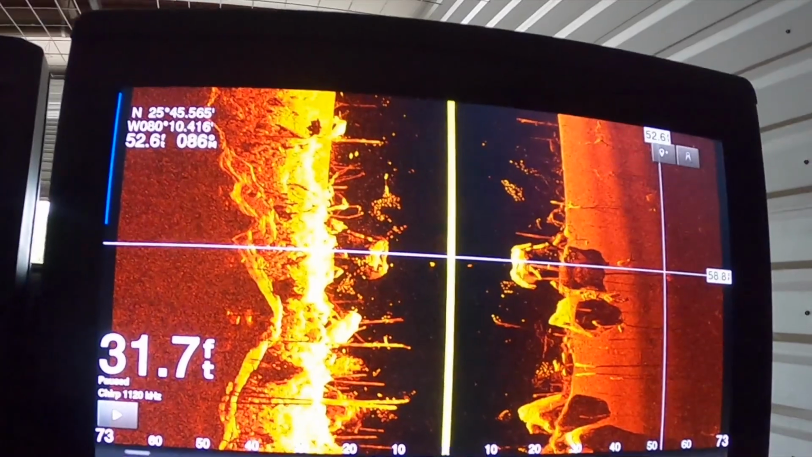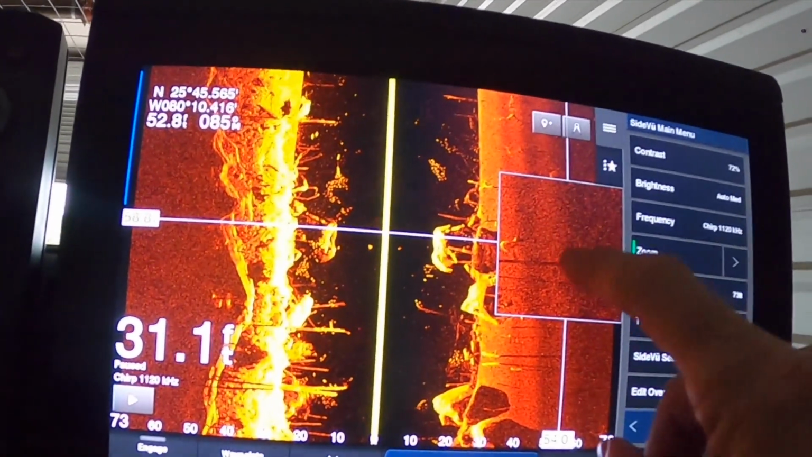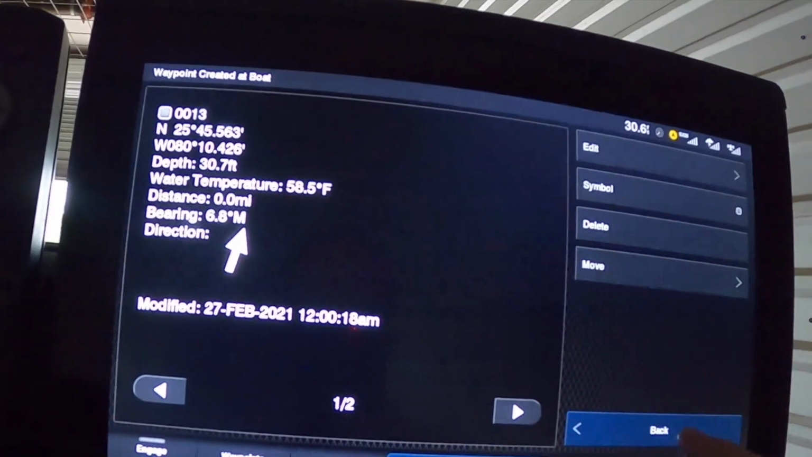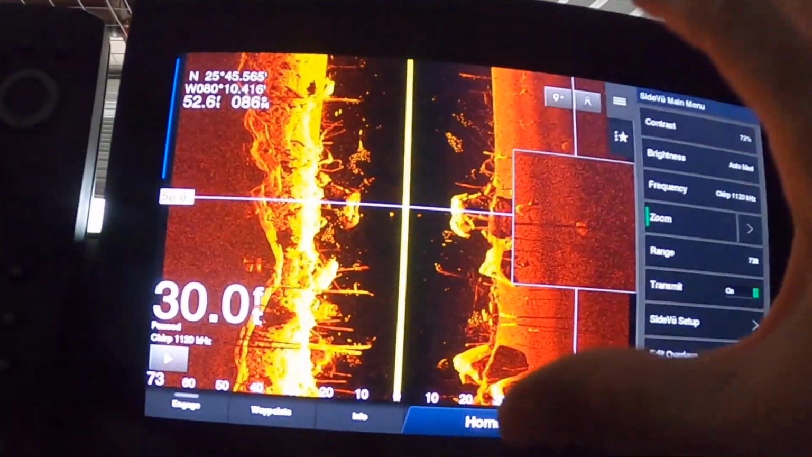And even if I want to zoom on it, and I say, that's a target I really want to drop a waypoint on, how do I do that? I simply hit mark, okay? I'm not going to do it because we're in simulator mode, but that would mark my waypoint. Now I cannot see it on my Humminbird map because it's housed in the Garmin.